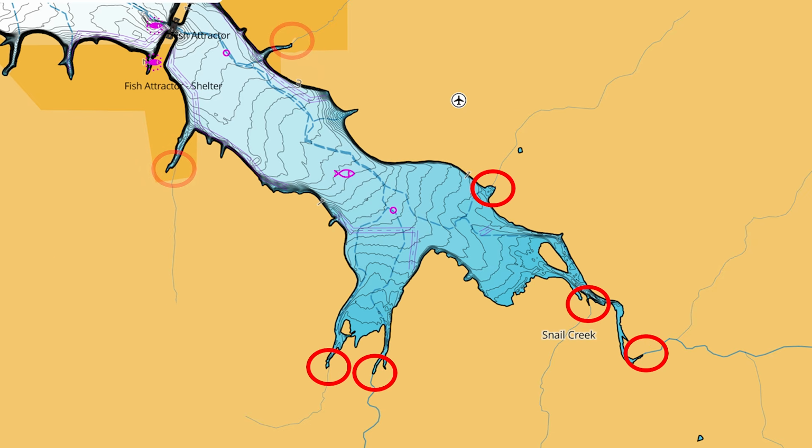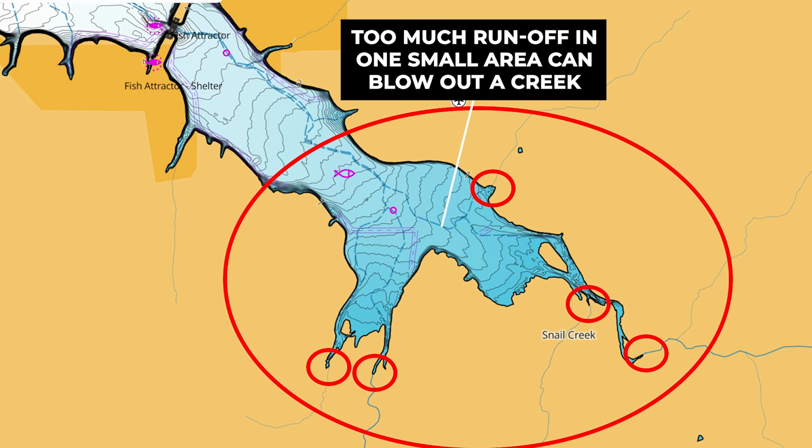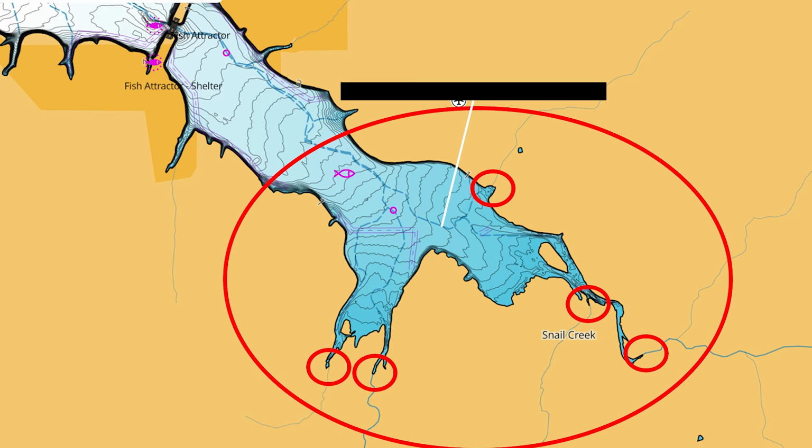At the same time, if you have a lot of these runoff lines in the same small area in the back of a creek, all of that runoff is going to collect together, and you're going to have a ton of sediment and debris and things like that getting in the water. And sometimes this can blow out an area. And that leads me to the second thing I'm looking for in these runoff areas.